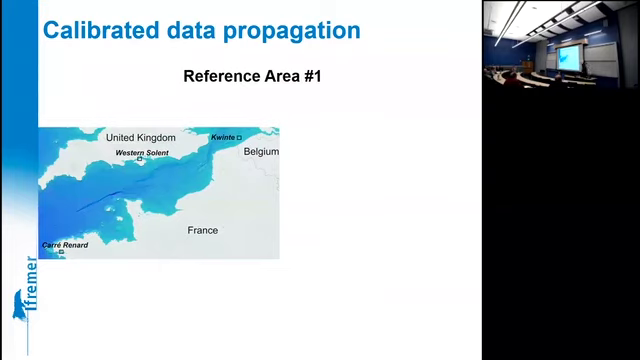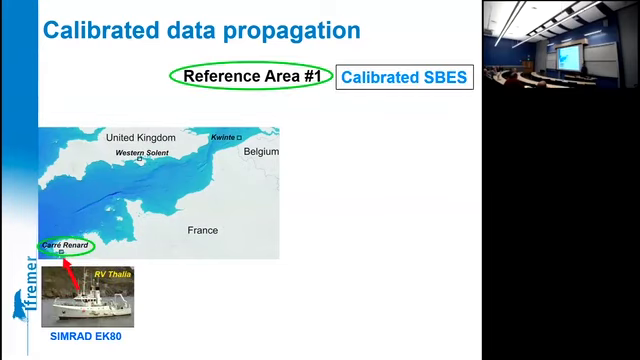An illustration of the interest of this method of reference areas: you can propagate the calibration of a system or an area to other places. For instance, we had a few years ago an interesting cruise over 3 different reference areas.